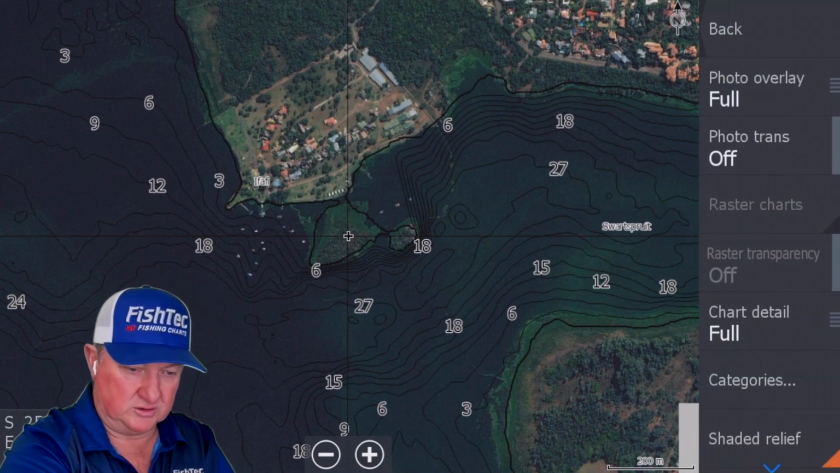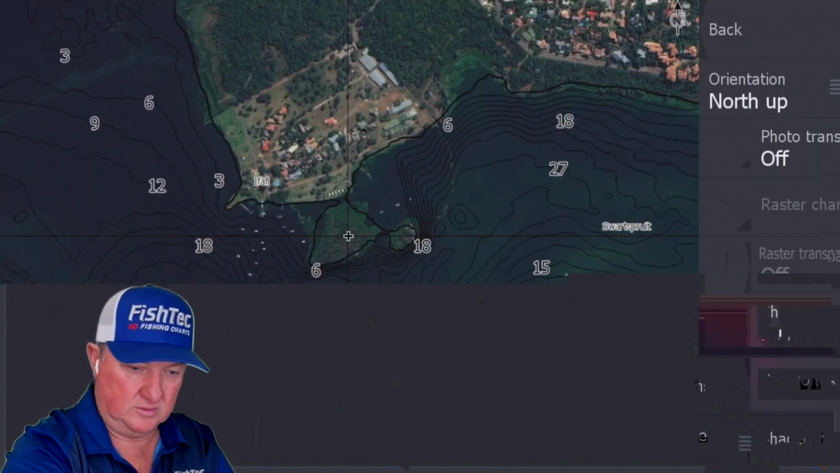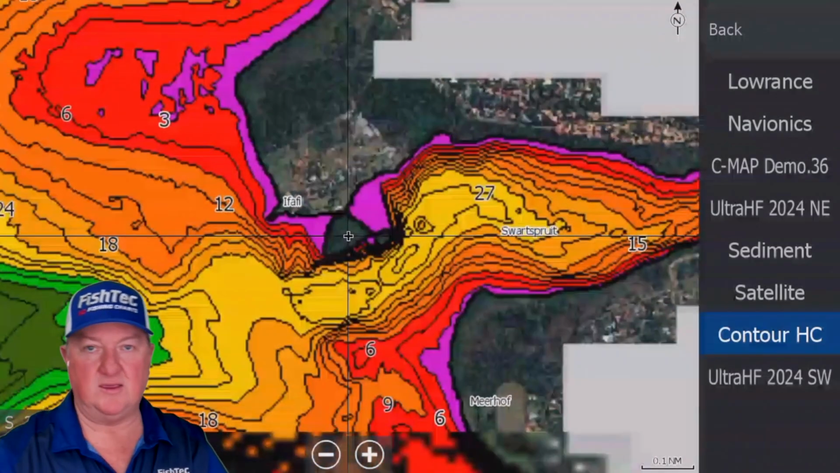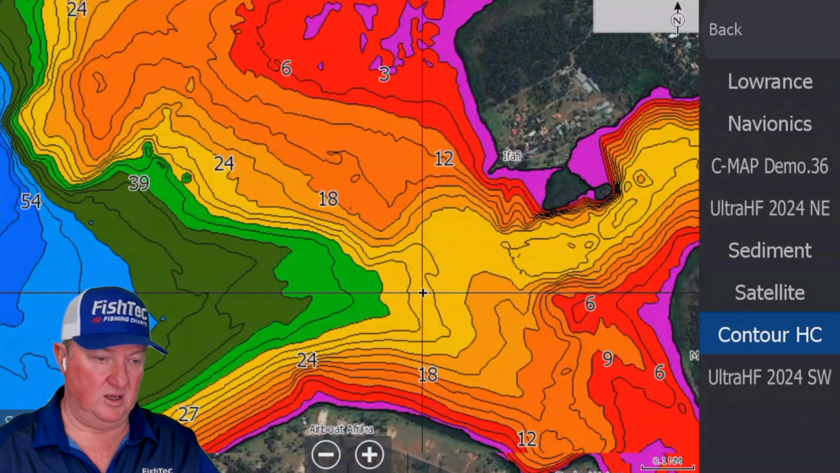What else have we got? We've also got our contour. We've got a high contrast contour. I didn't take that off the 2021 chart. I think it's quite nice for those of you who like that sort of thing. It's still up there.